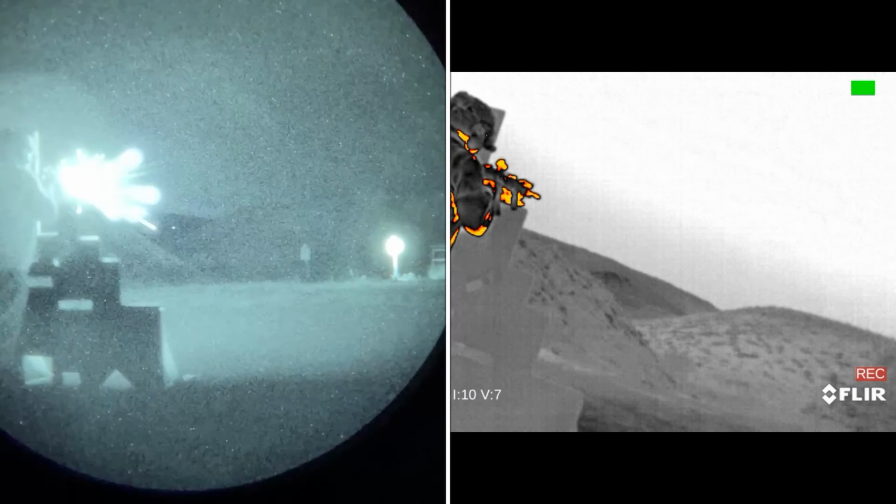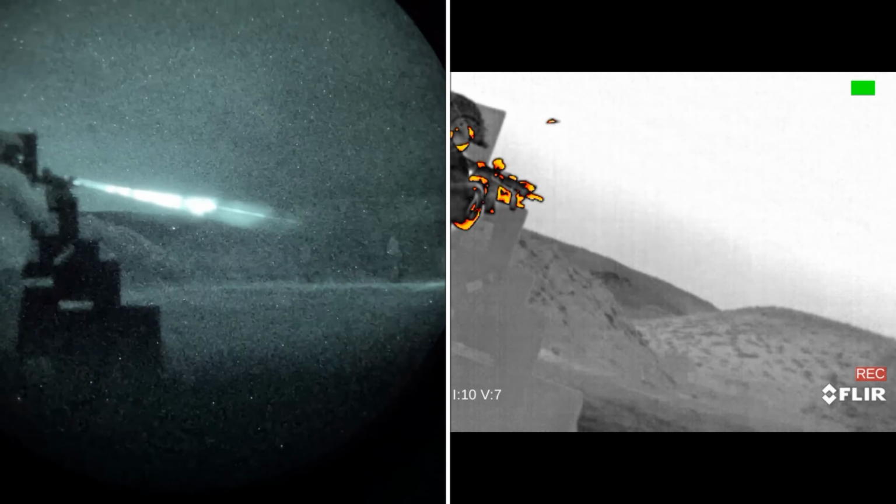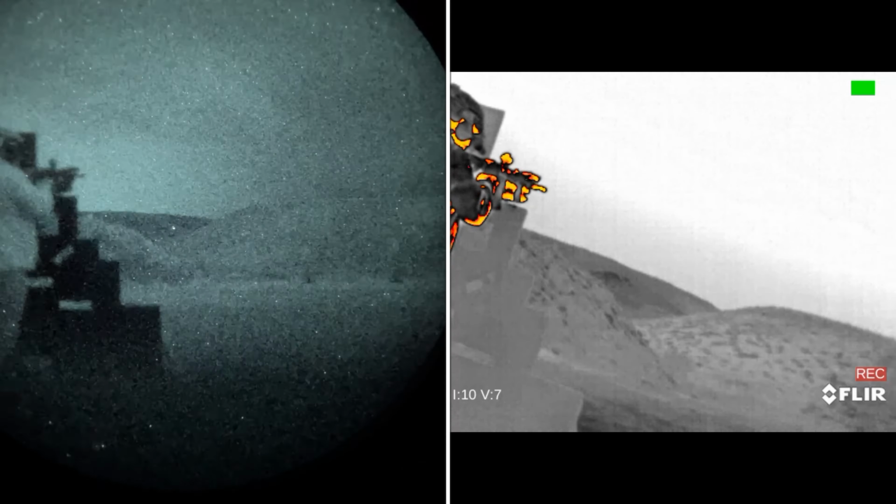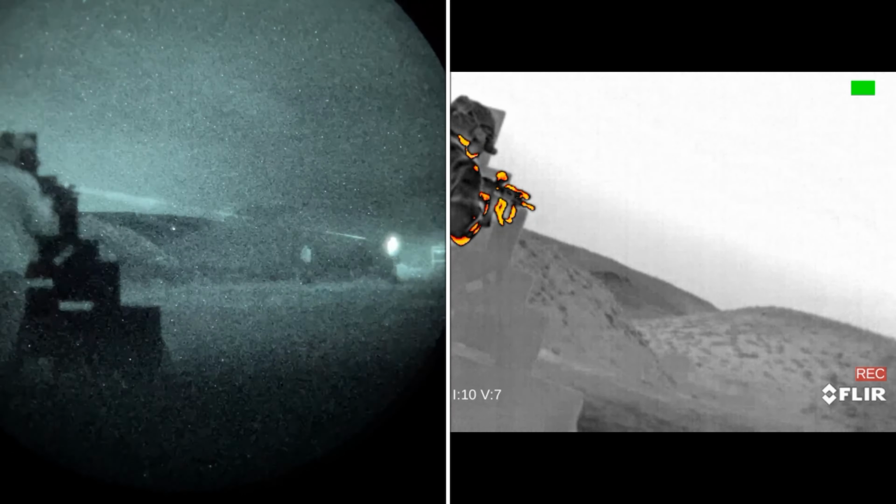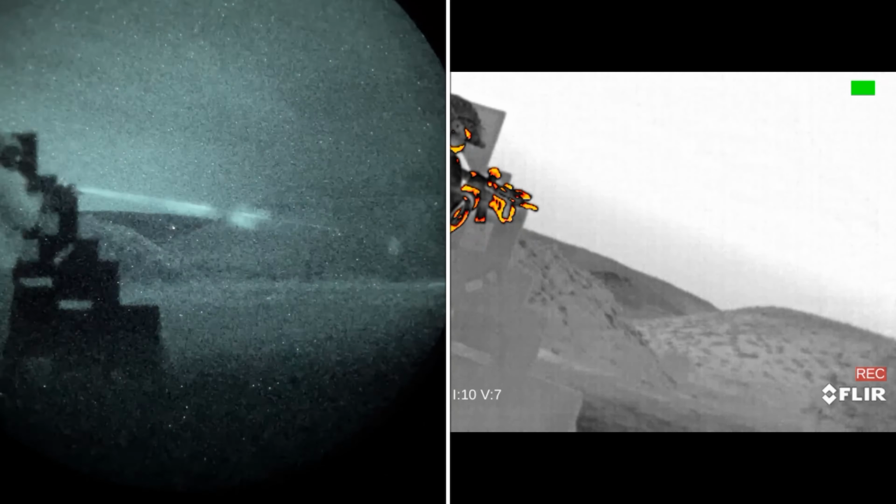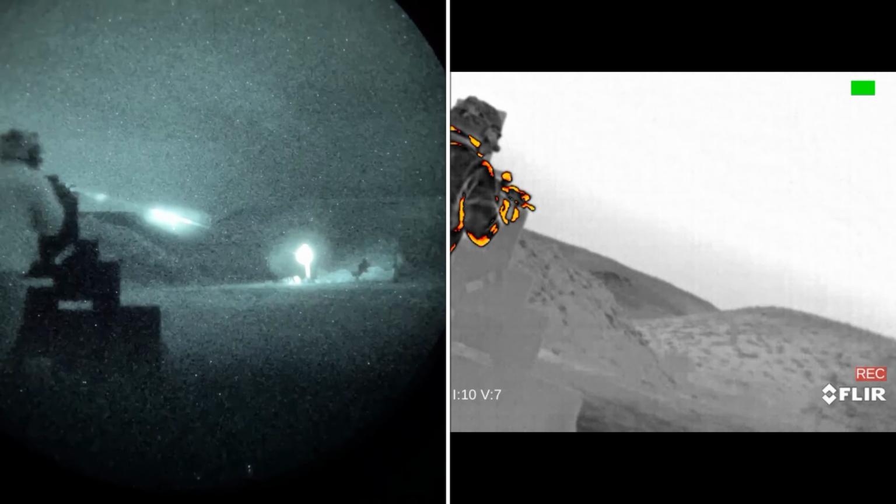So this next portion, I've transitioned over to my Mark 18 to kind of reference the light signature as well as the heat signature that you see in comparison between the night vision and the FLIR. So this is unsuppressed at this point, and you can clearly see the night vision is auto-gated, so every time I fire, it's auto-gating for that split second so it doesn't get completely washed out.